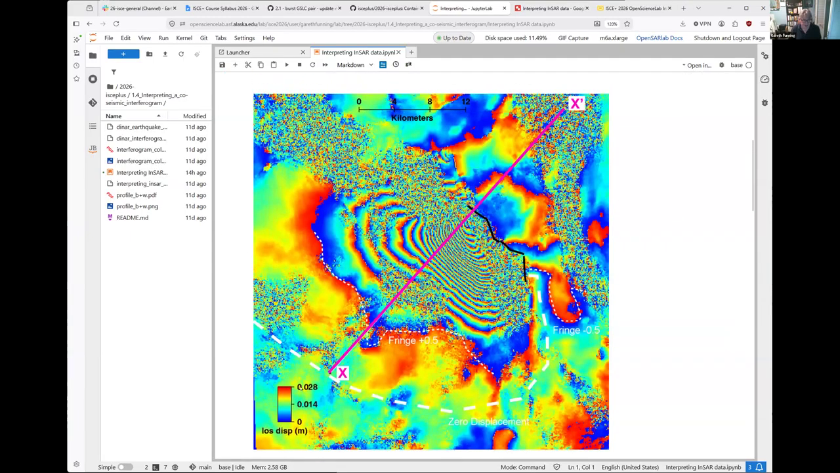So on here, we've got a color scale going from 0 to 0.028 meters, so 2.8 centimeters or 28 millimeters per cycle. If you remember Francisco saying this earlier, this is half the radar wavelength. So each cycle of colors from blue to red indicates a deformation of half a radar wavelength, or a change in distance between the satellite and the ground of half a radar wavelength.